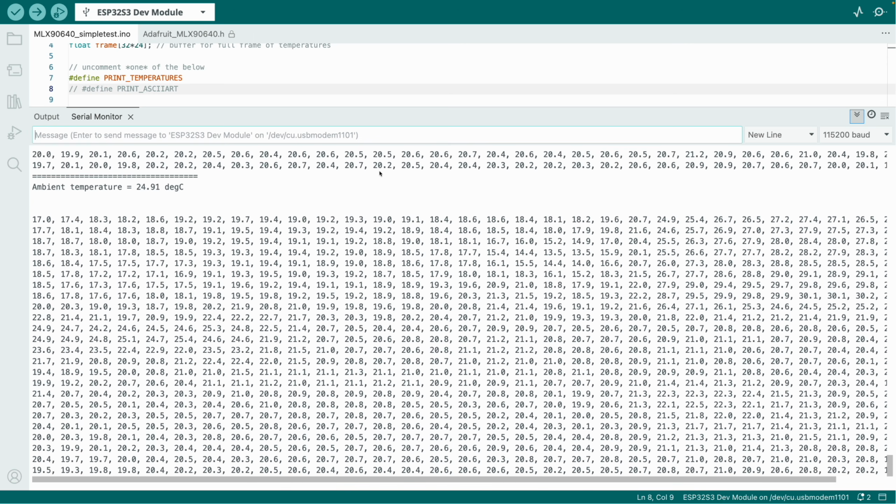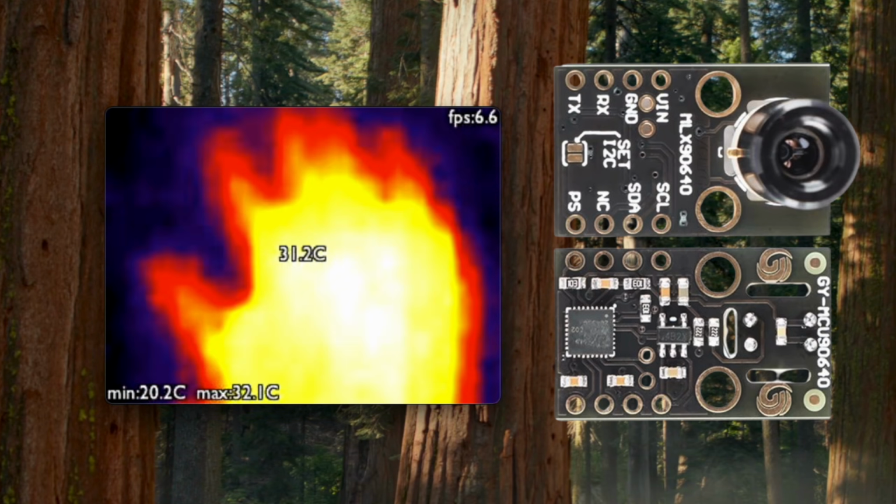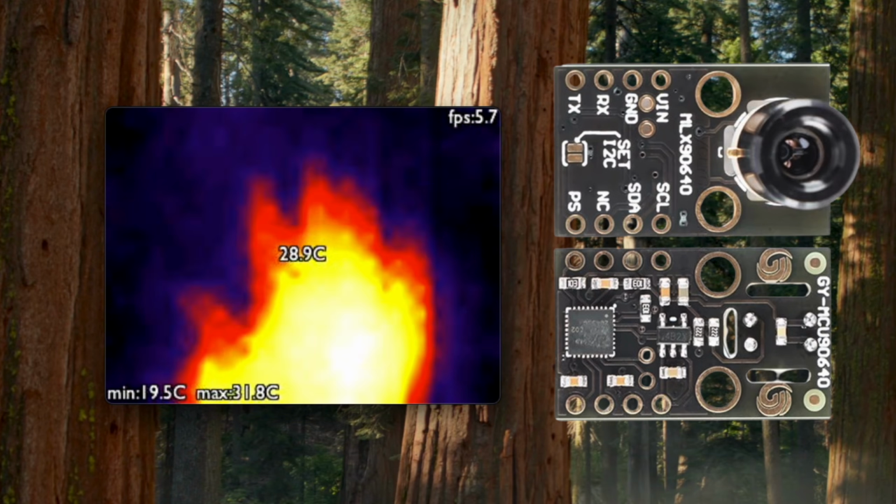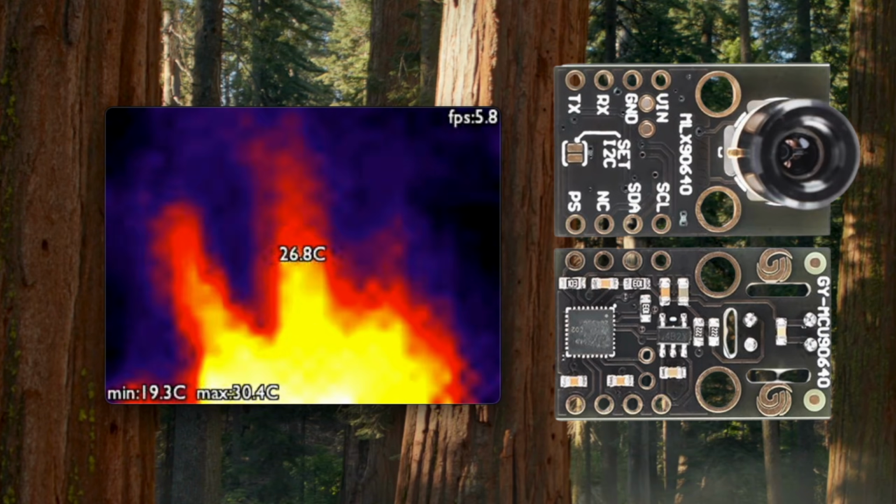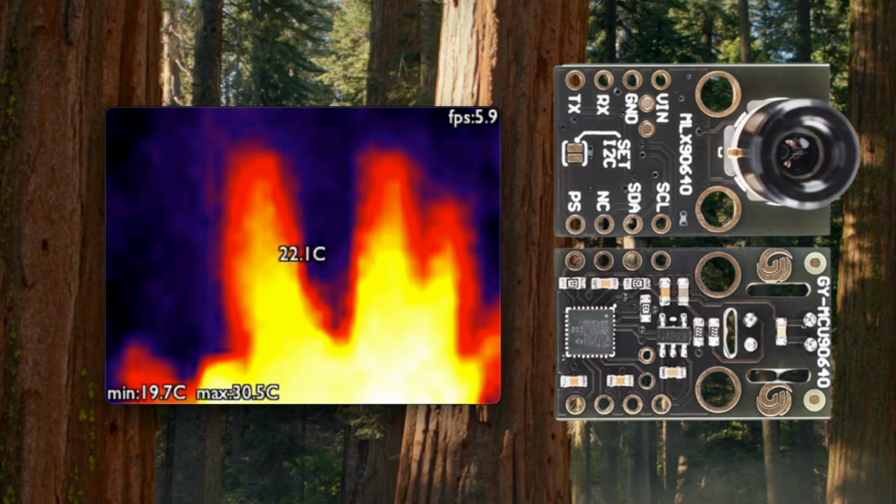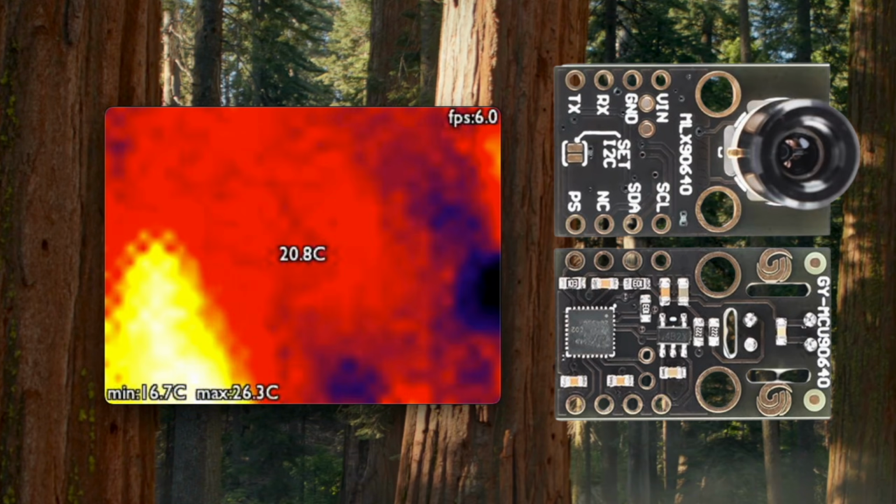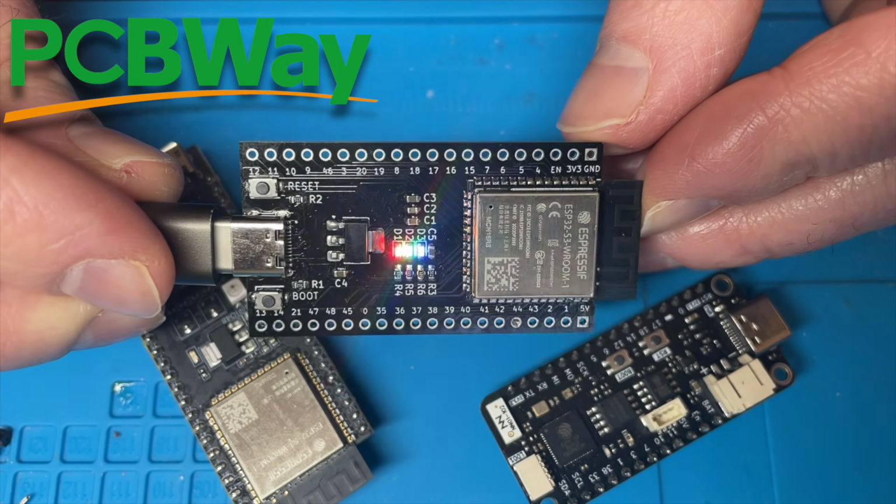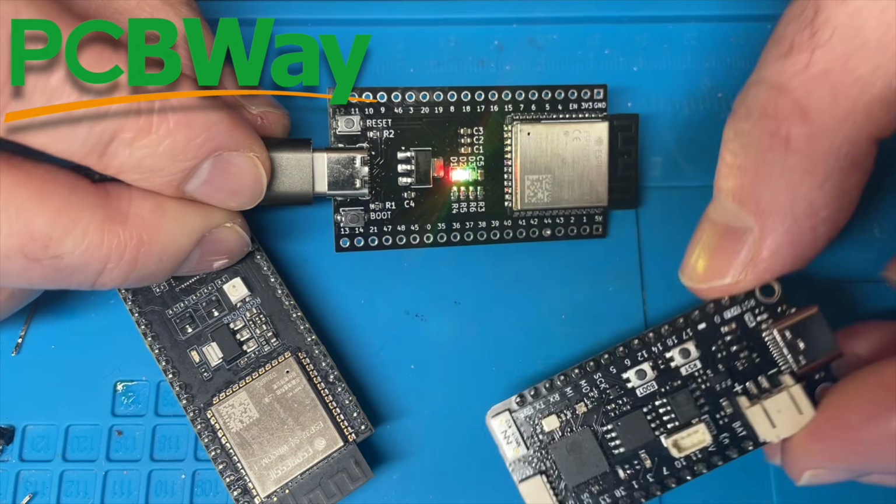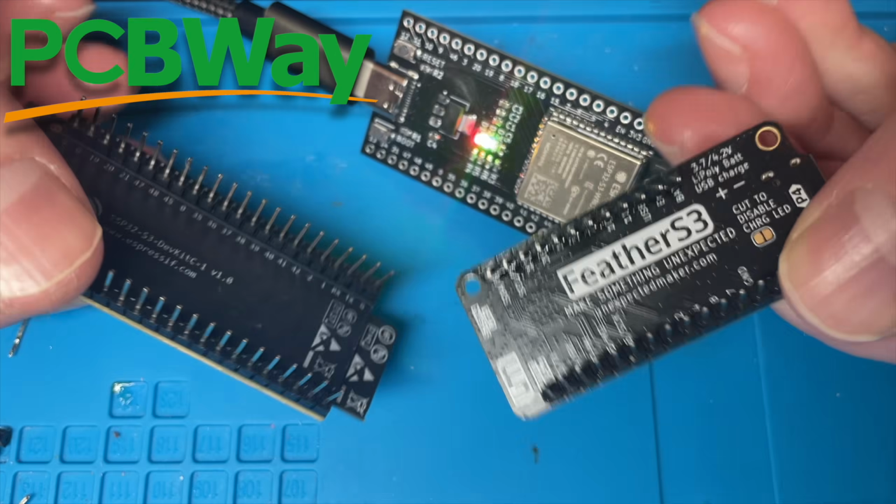A couple of quick notes about this board. The I2C pull-ups are built in, 2.2K to 3.3 volts. And there's also a 3.3 volt regulator on board. In theory, this does mean that it should be powered by 5 volts or at least higher than 3.3 volts, but in practice, I found it was perfectly happy running directly from 3.3 volts as well. Now for this, I am using my custom dev board that I got made by the great guys at PCBWay, but you should be able to use any S3 board, so don't worry about needing a custom board like I've got.